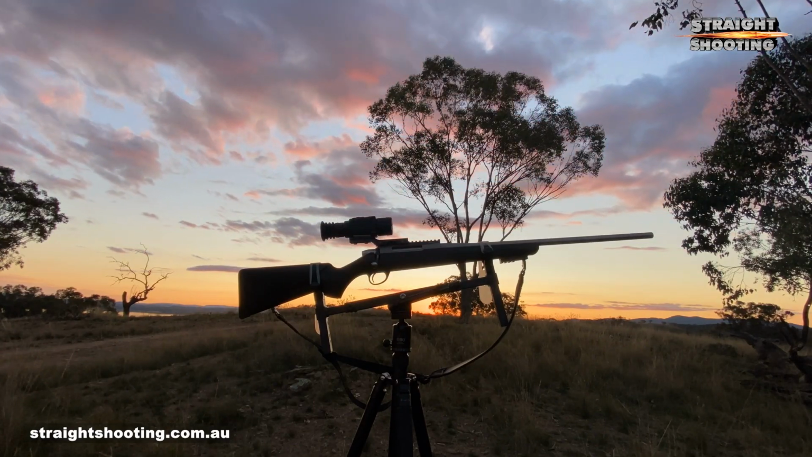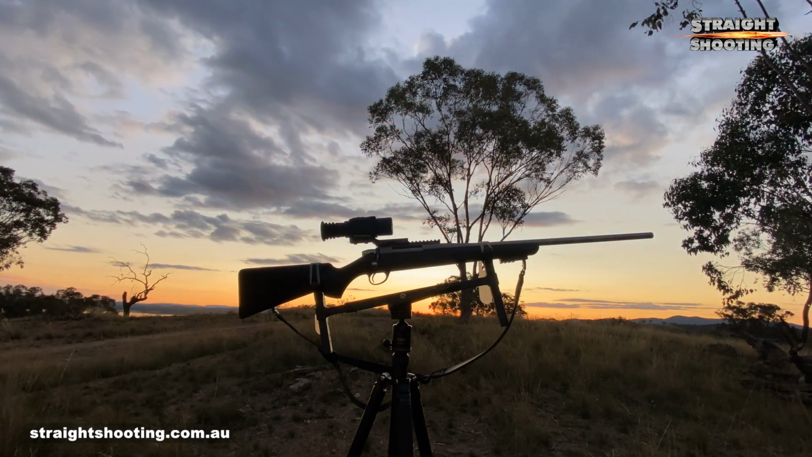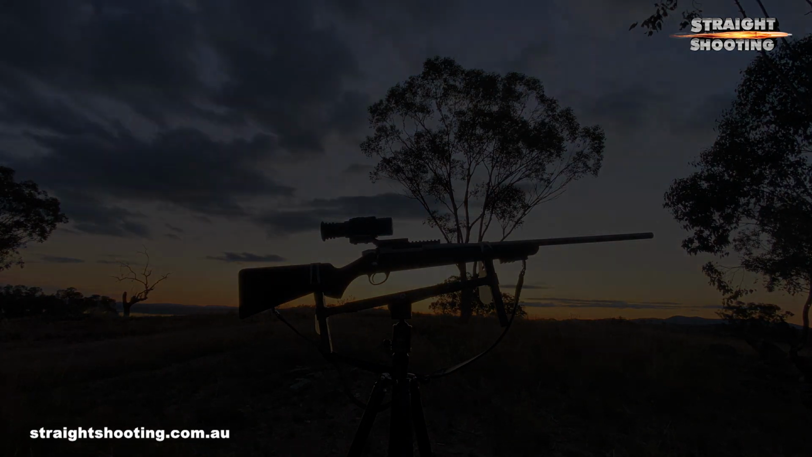The Thunder works as both a clip-on and standalone rifle scope, and we're testing it here as a standalone scope supplied in a kit with a sturdy aluminium mount. We hope to bring you another review later as a clip-on. You can also dismount it and use it as a spotter.